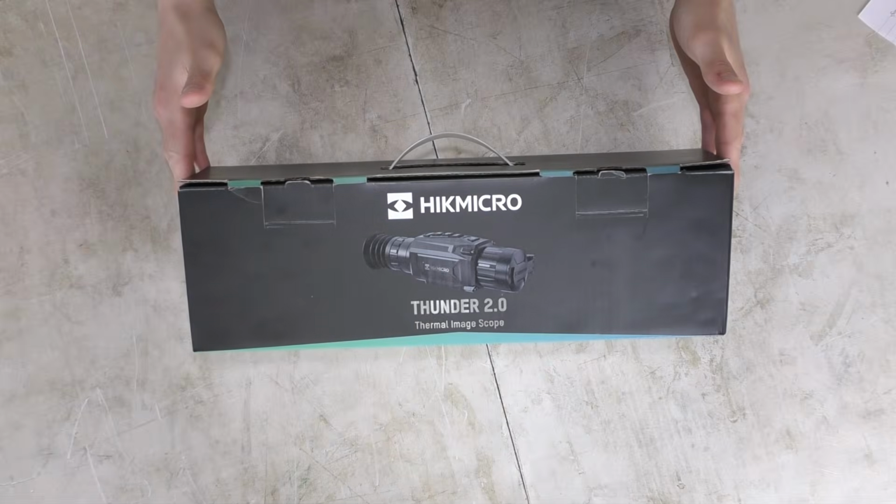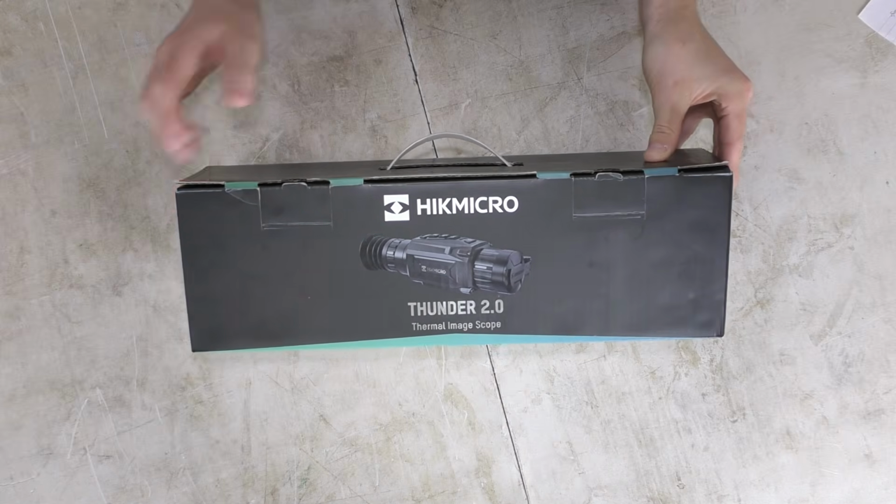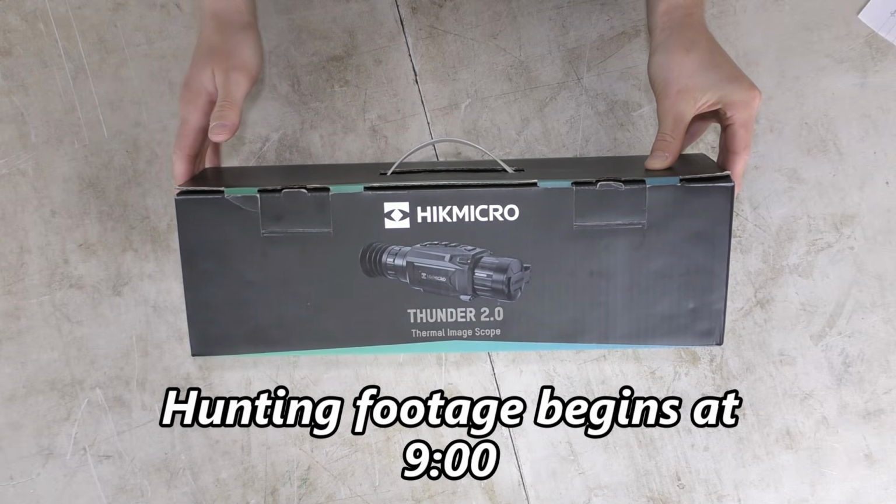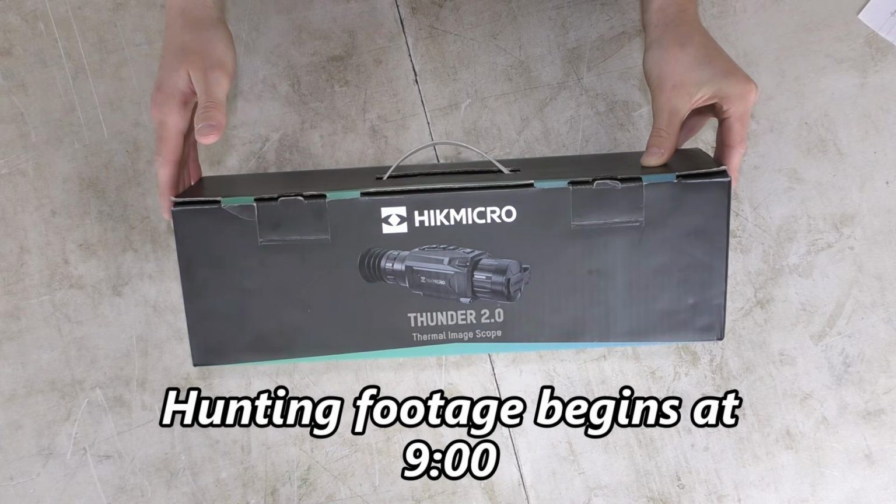So this is the HIKMICRO Thunder 2.0 Thermal Image Scope. What we're going to do now is have a quick unboxing. If you're not interested in the unboxing, then please just have a look here. I'll show you some hunting footage and some extra footage. But like I said, we're just going to do a quick unboxing and see what you get in this bit of kit.